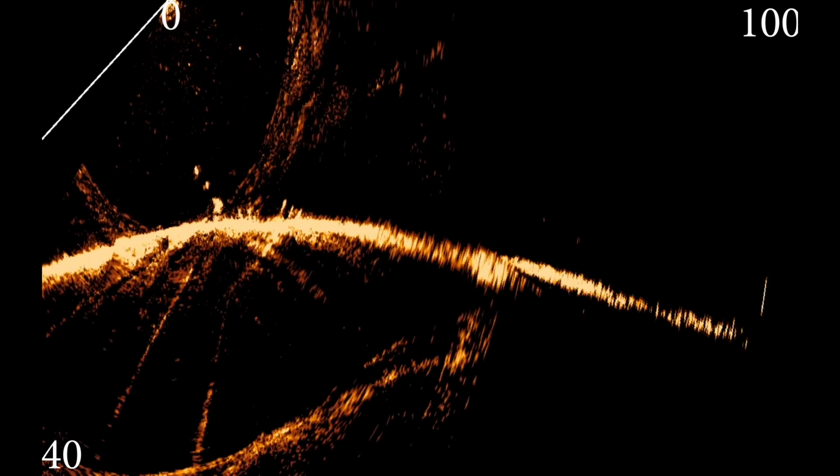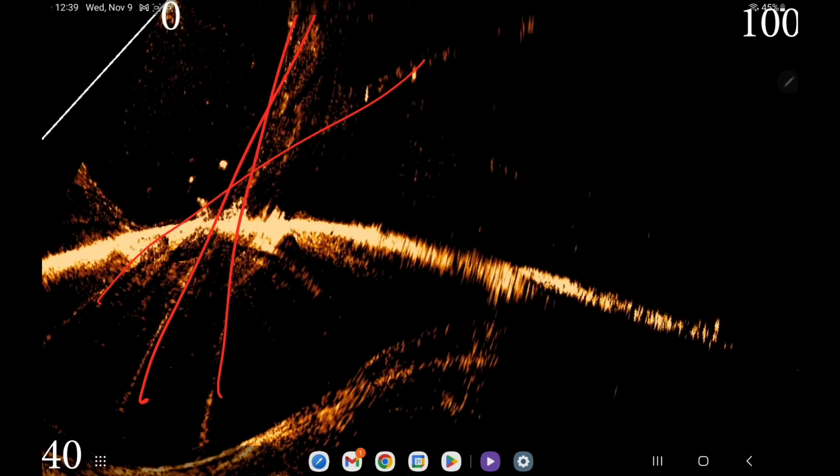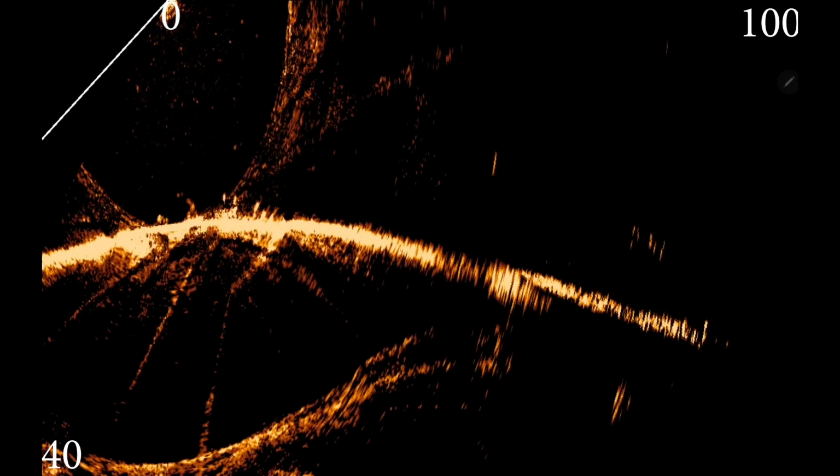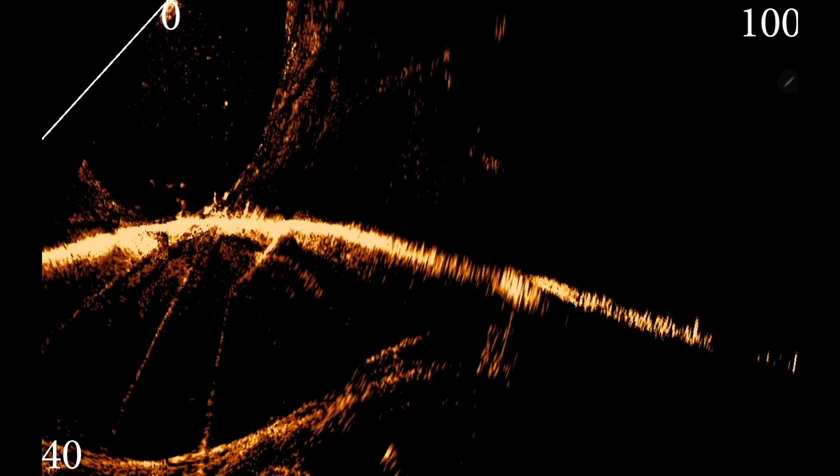Again, guys, I don't see this stuff, these lines when I'm out on the water. I don't see all this stuff. It's basically what they call the ghost tree.